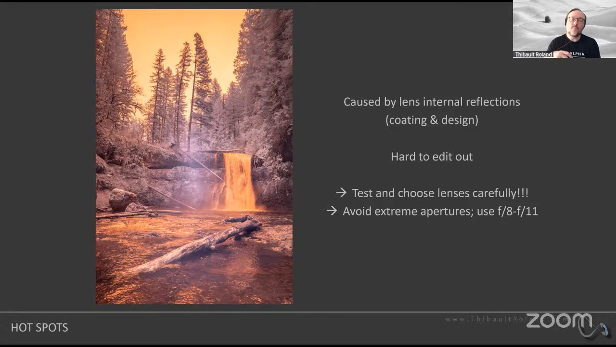Sometimes it also changes shape depending on the location of the sun and things like that. So, long story short, it's really, really, really tough to fix, even with the AI tools these days. So you do need to get very familiar with the lenses that you use, and you do need to pick out those lenses very carefully.